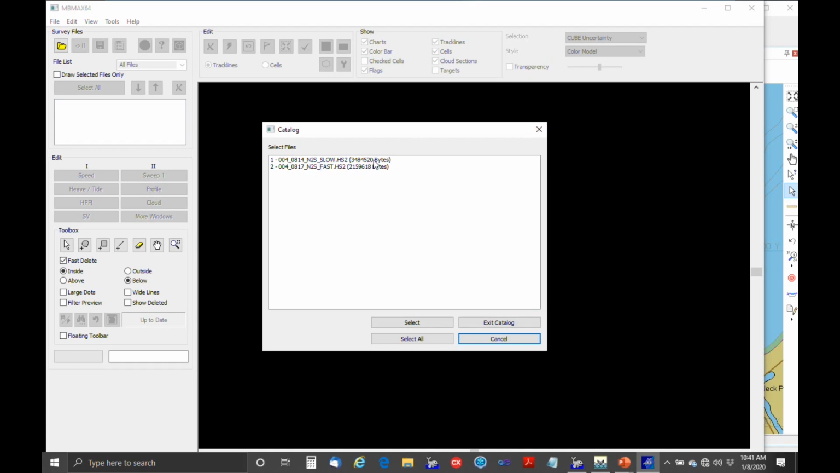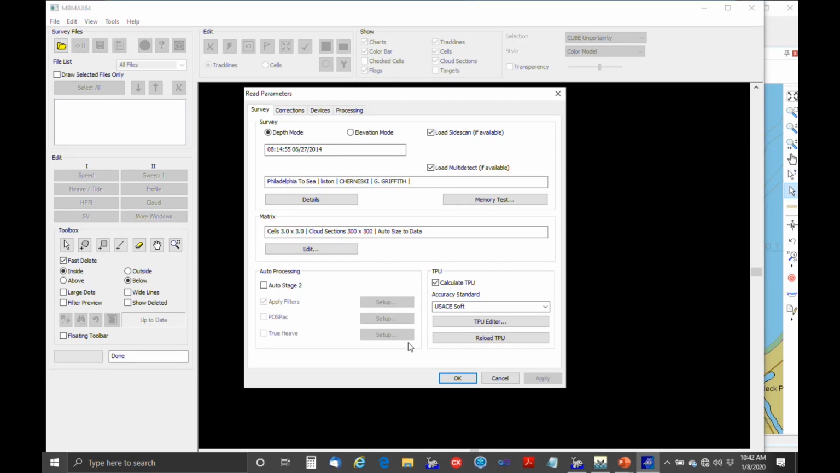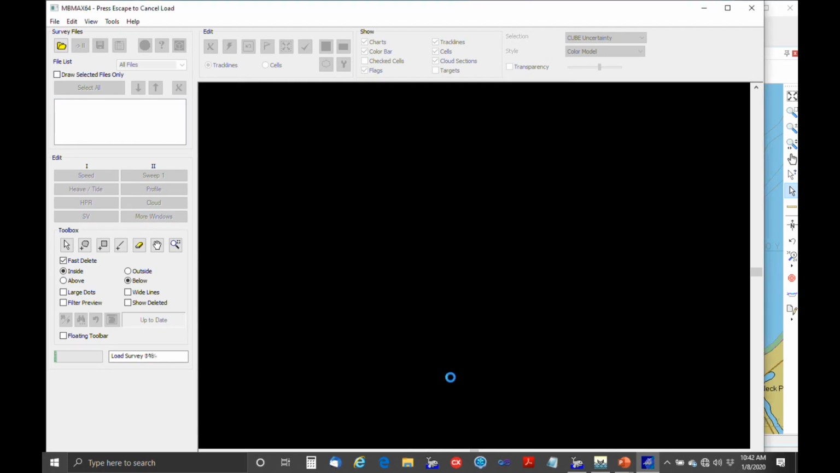In this case, the slow file is almost twice as big as the fast one, so that's good. We're going to select all these. For the matrix, we're just going to leave the cells at 3 by 3 for now. I don't think there's anything we need to change in here, so we're going to OK.